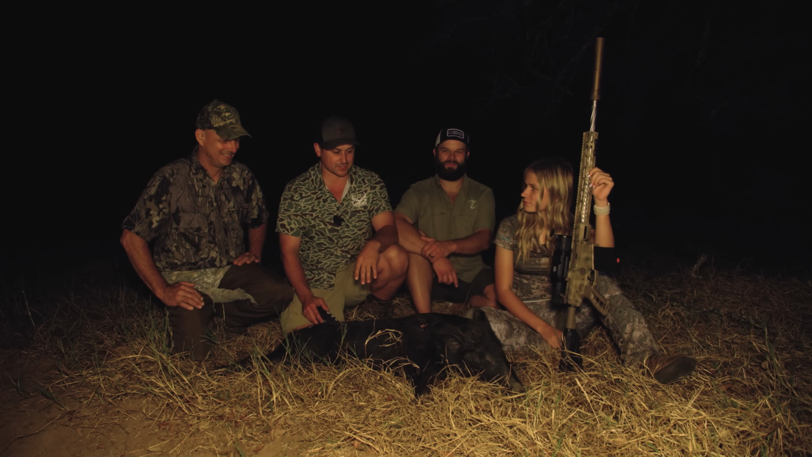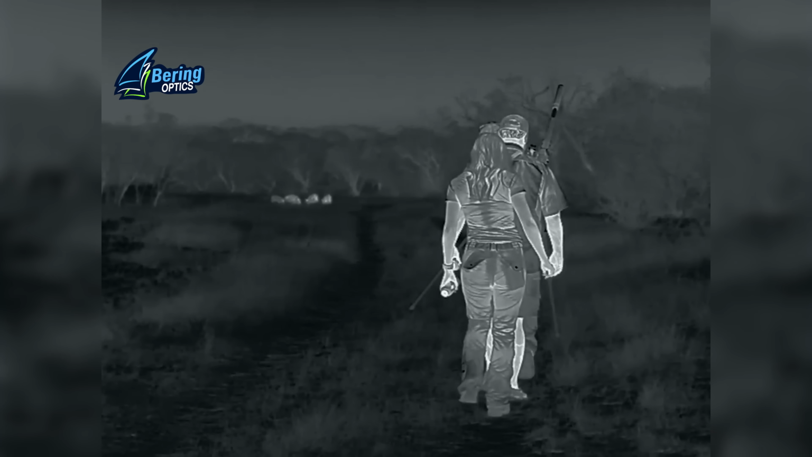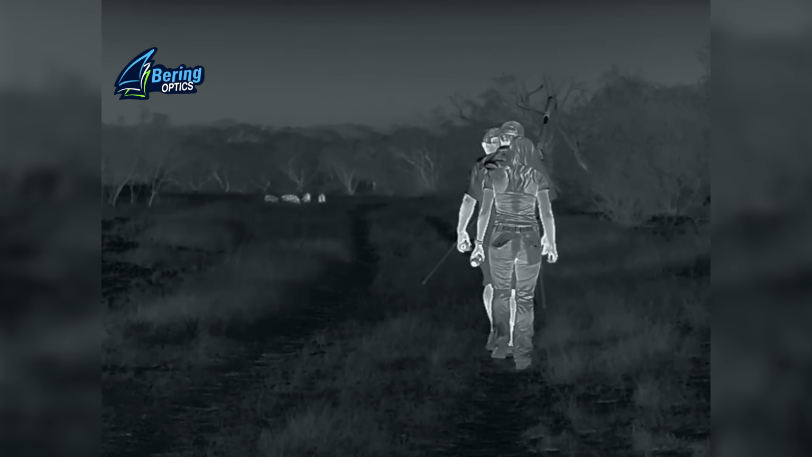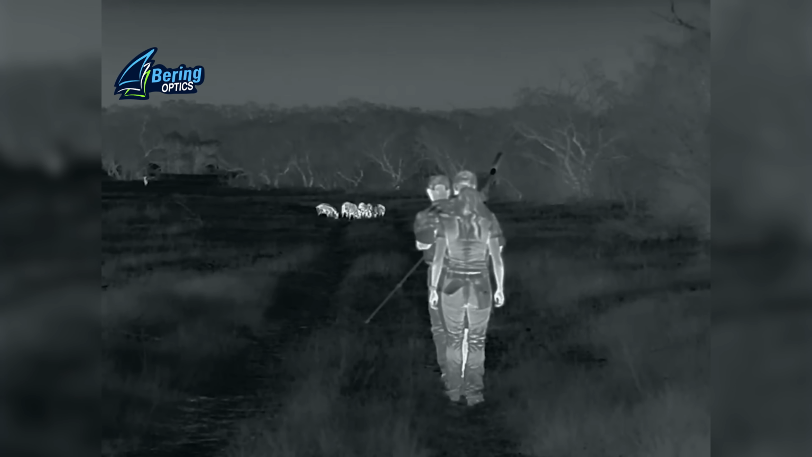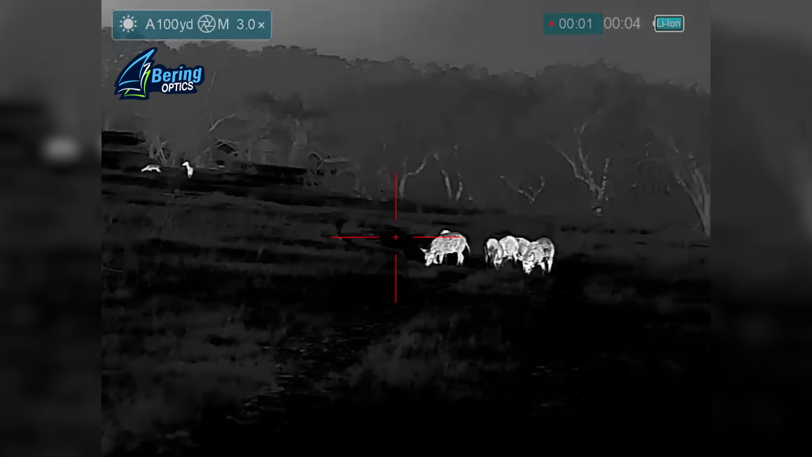I'm gonna ask you again, you wanna go back or you wanna keep going? Let's keep going. All right, that's what I figured. These guys are walking in front of me and we get up on this group of pigs, all right? And these hogs are considerably bigger than anything we've seen so far. Which is great because it's a bigger target, just like we were talking about. On this particular stalk, we got in really, really close to the hogs.